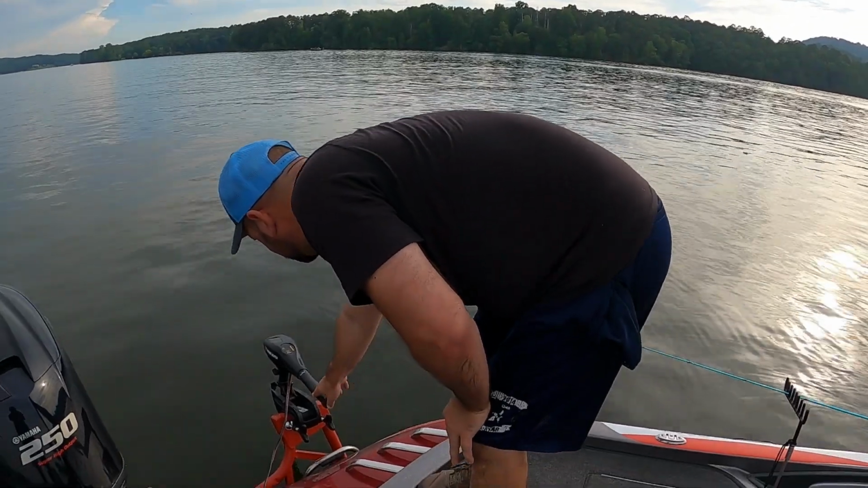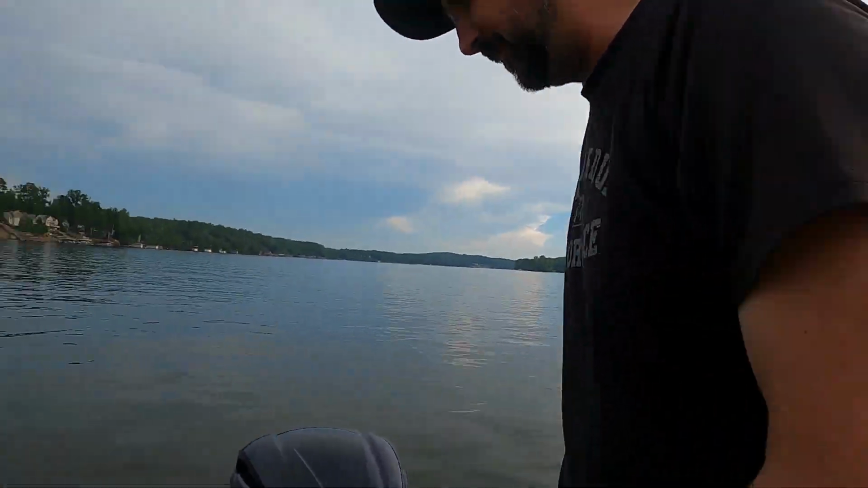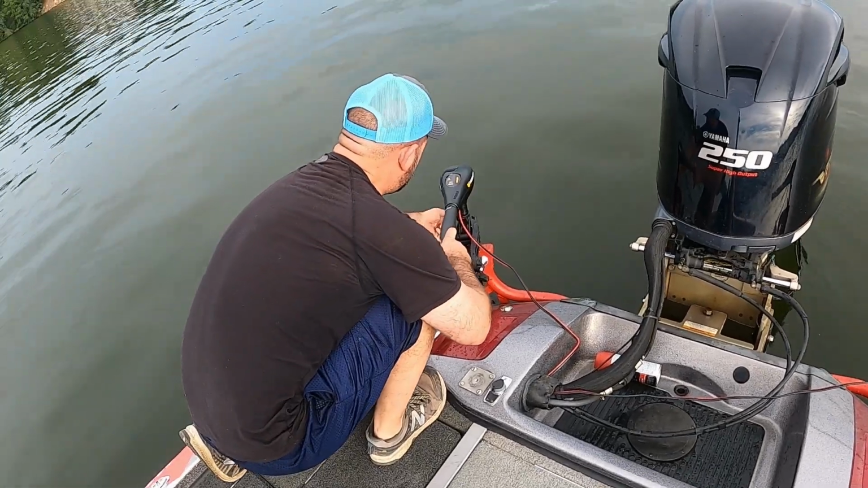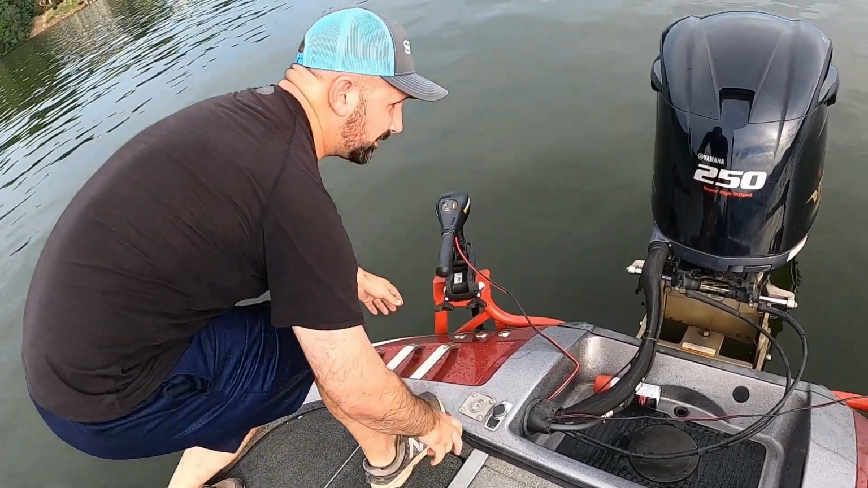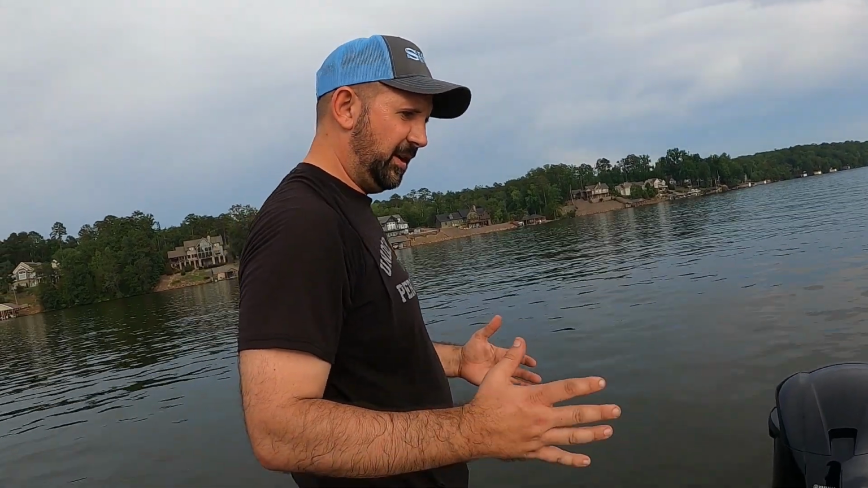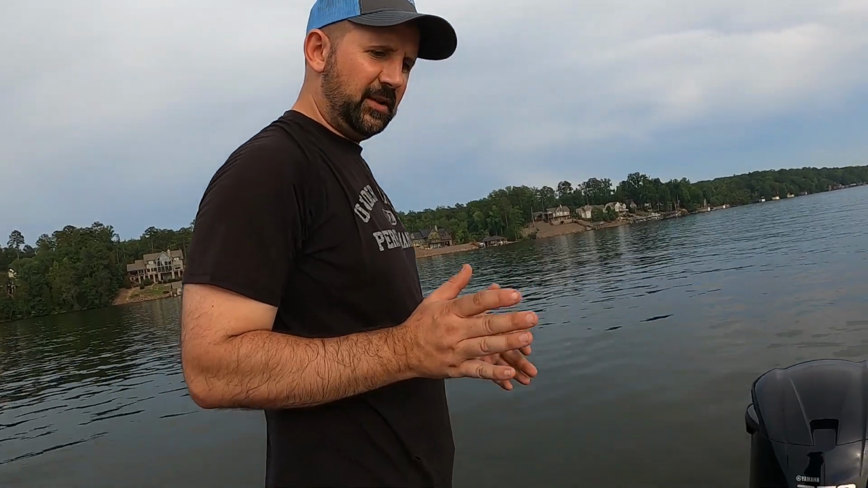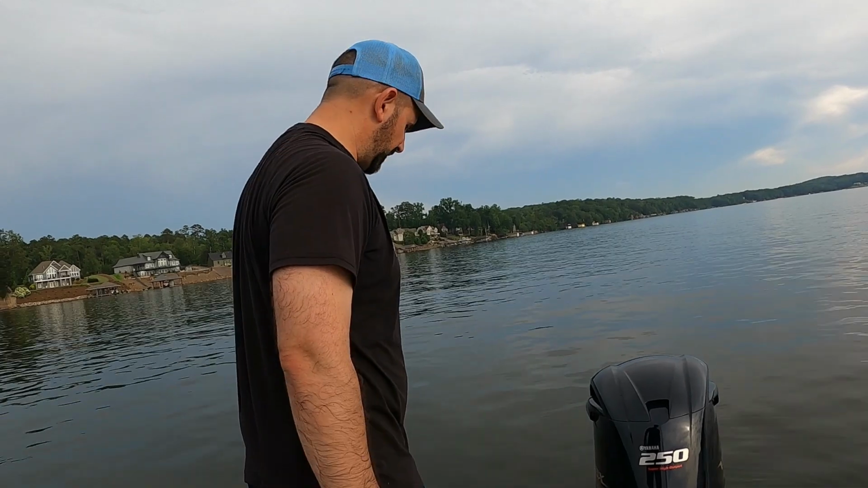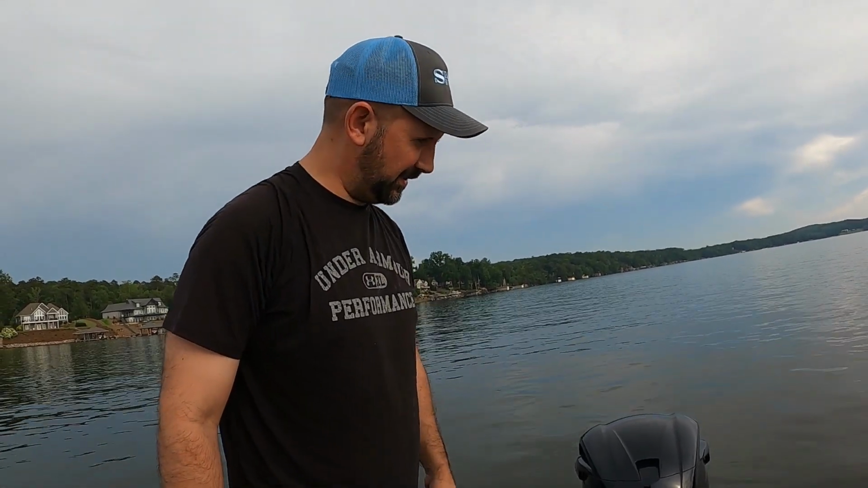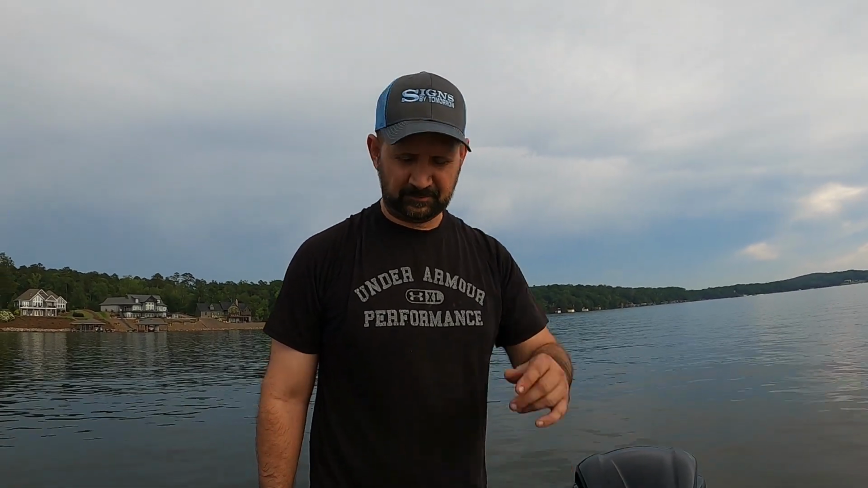If you've noticed, I've got them turned at an angle. Lock it down. They're turned at an angle. This way when you stop, if you hit both buttons, it'll pull you straight back. If you hit one, it'll turn you this way. If you hit the other one, it'll turn you this way. There's a reason, a method to the madness, if you will. All right, let's see if we can find a fish and see how it works.